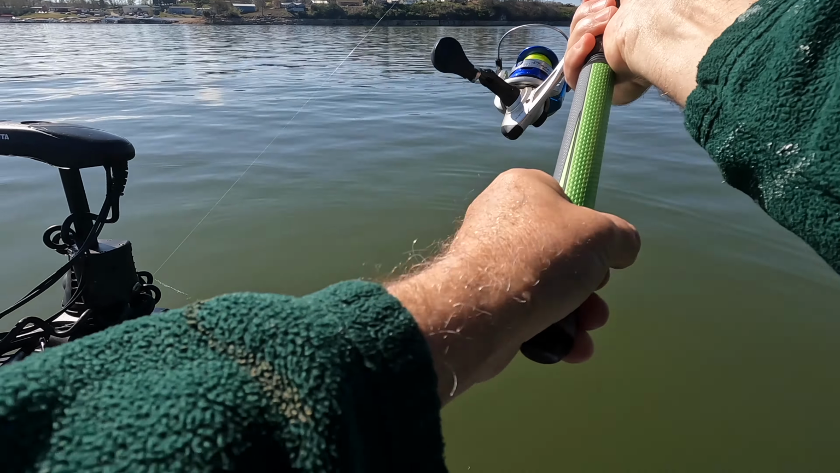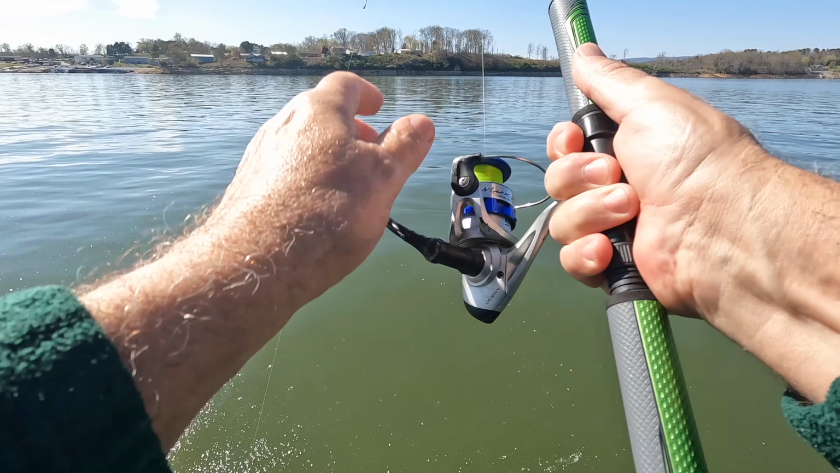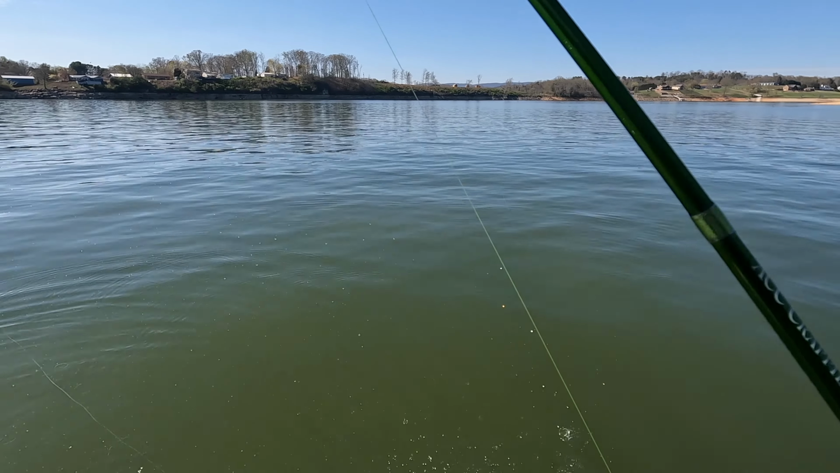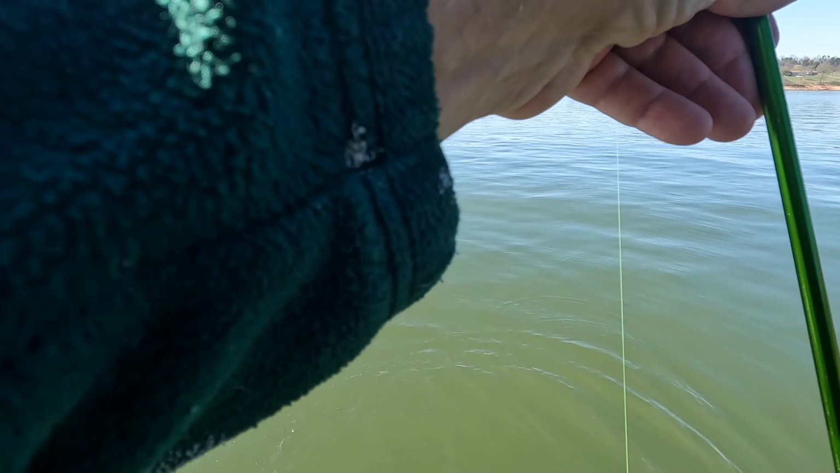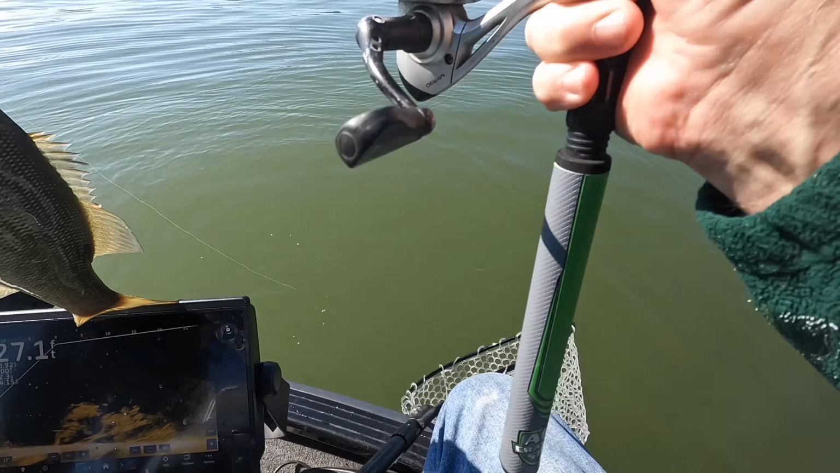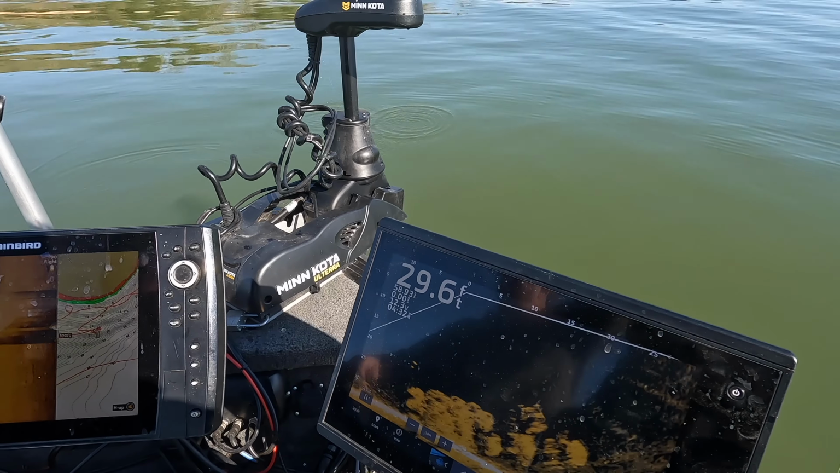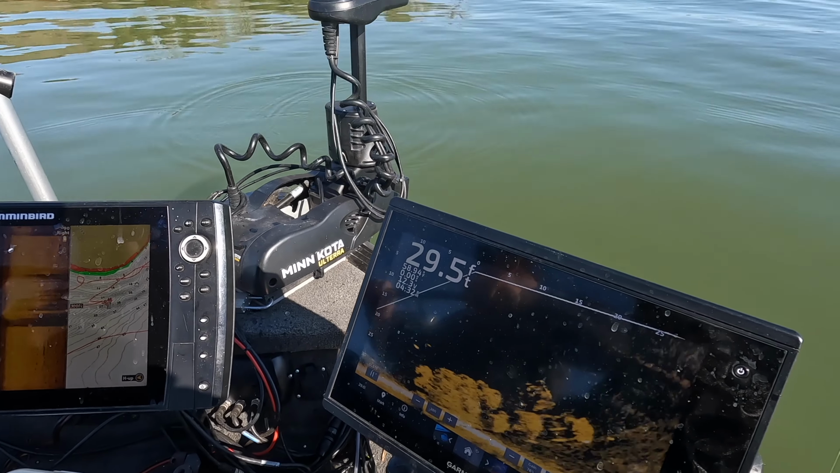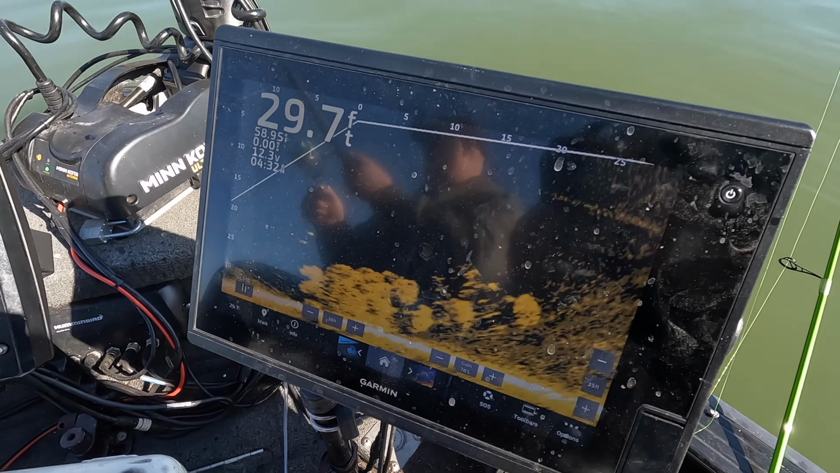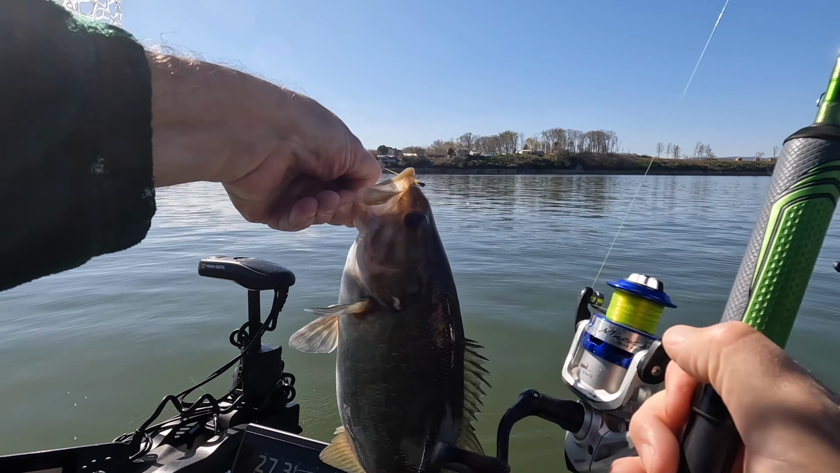Holy cow, I don't know if that's a crappie. I don't think so. I think it's a smallmouth. Oh, sorry, brother. Bring him over here. Yeah, that is not. Here, go ahead, just reel yours up. The captain, man, he put me right on them. He knows his stuff. Well, that was fun, but that's not what we're looking for.